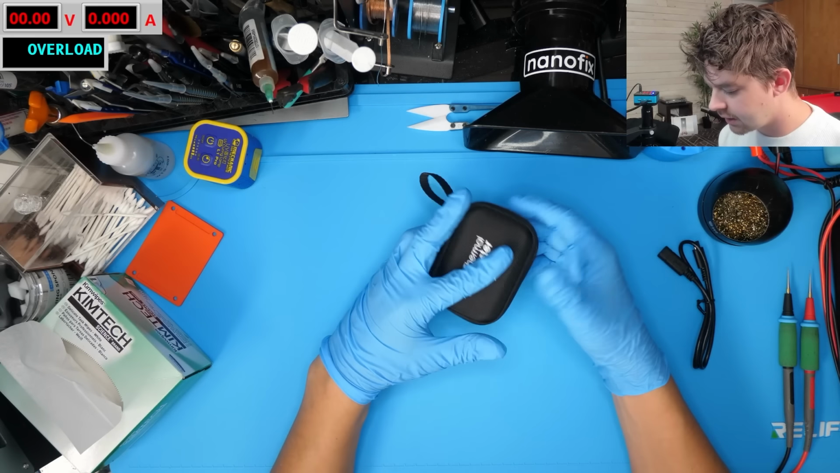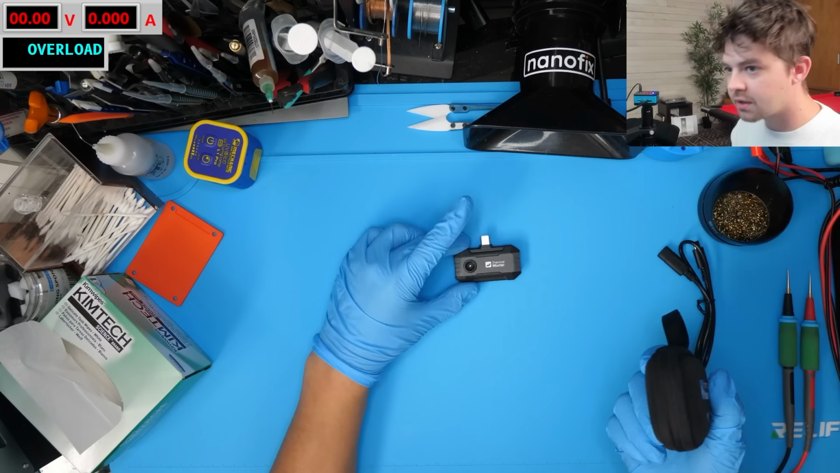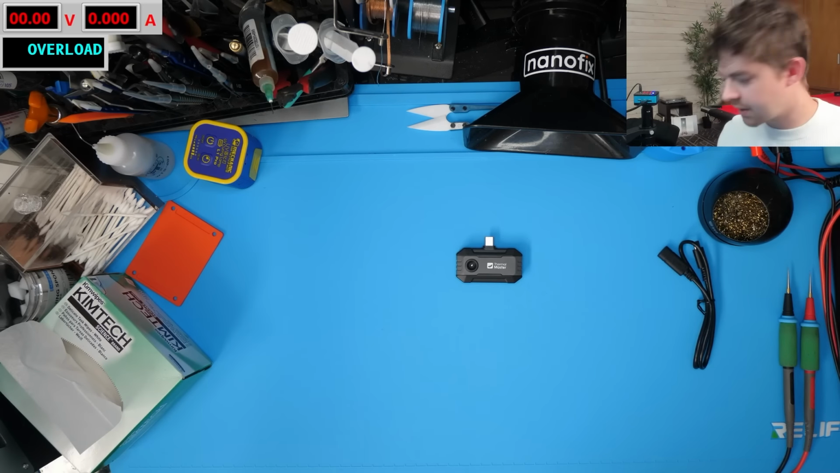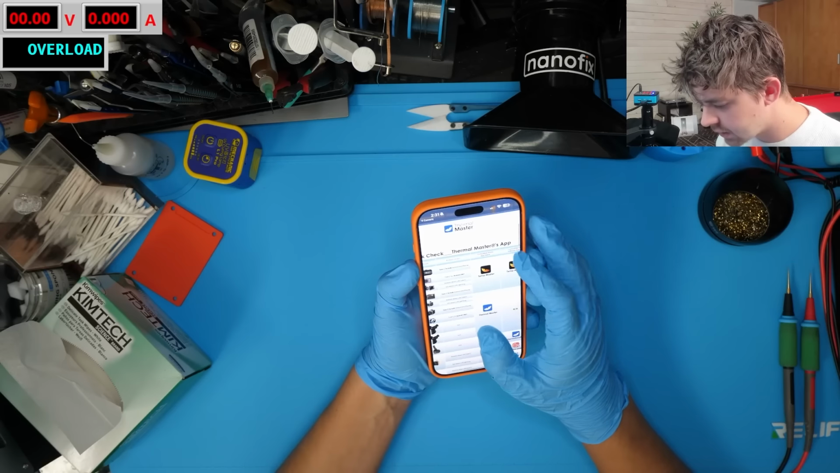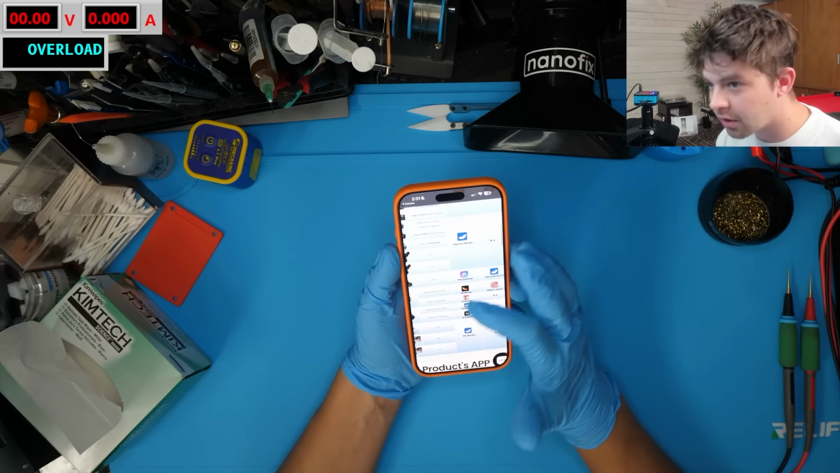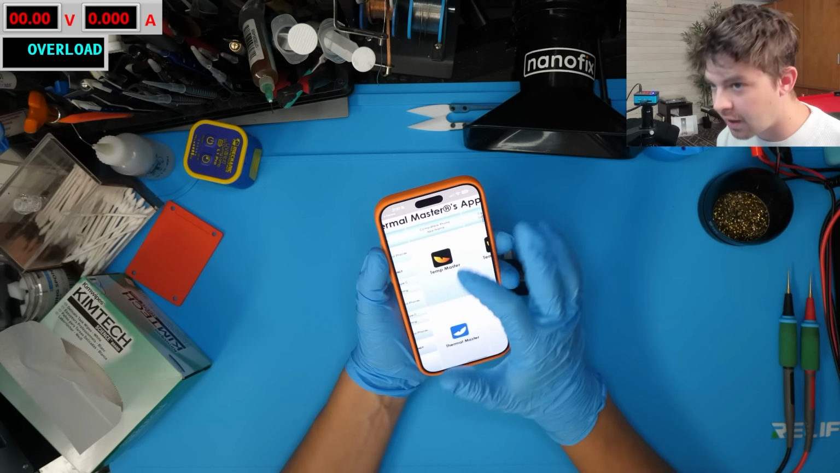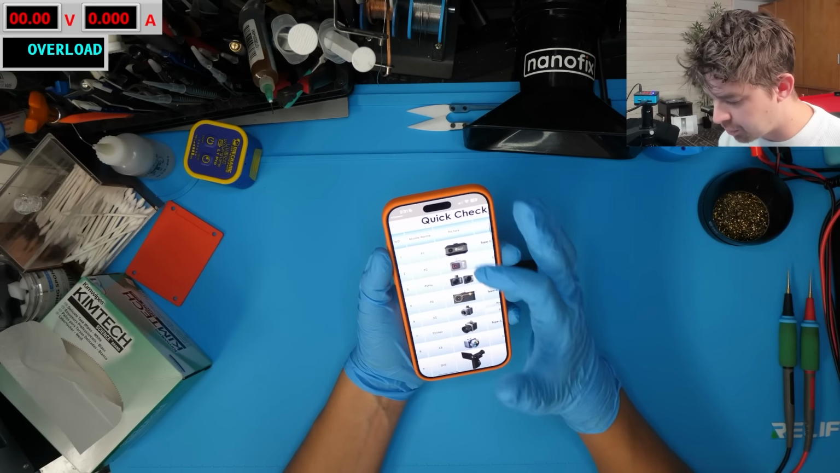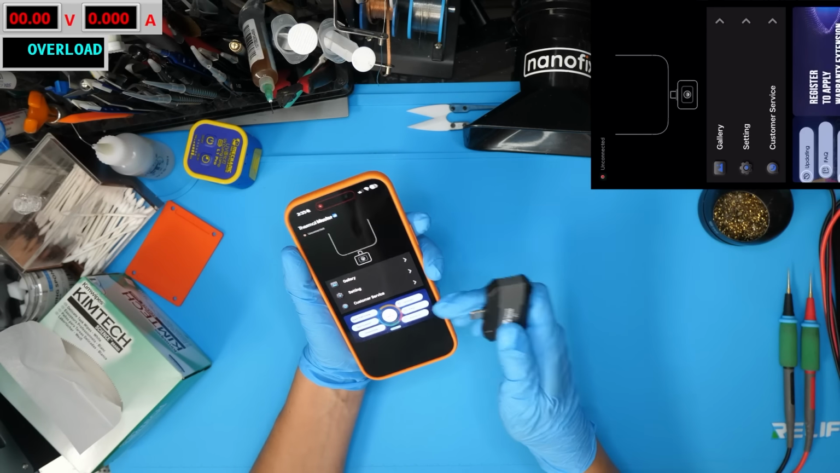Again, I'm really glad that these all are coming with the hard case these days. It's nice to be able to protect your more expensive tools like this, so really happy it comes with that. For now, I'll put aside the extension cable here and we'll just take a look at the device itself. Looks like they have a little cheat sheet here for which software to use for the PC and for the app. So we're just going to be doing the Temp Master for any of the P1, P2, P2 Pro, or P3 cameras. All right, so I have their app open here on my USB-C iPhone.